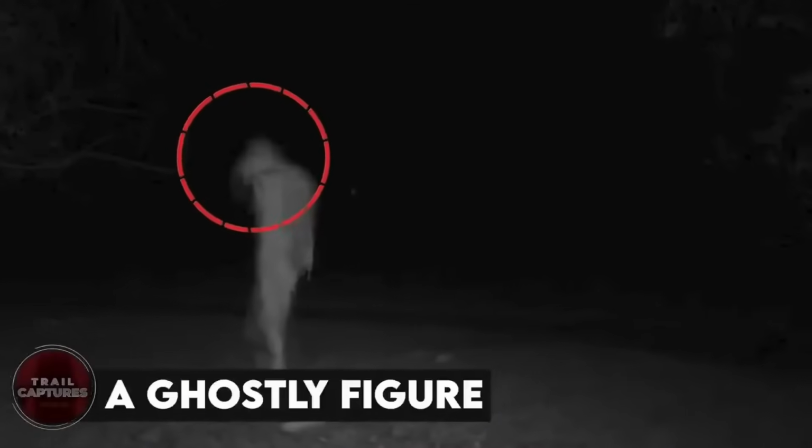A ghostly figure. This terrifying image is scary in that it could be any number of things. It has a fuzzy outline, making it look like a ghostly figure. The figure also has a drapey look to it, making it possible that it could be a ghost with long hair or a long cape.